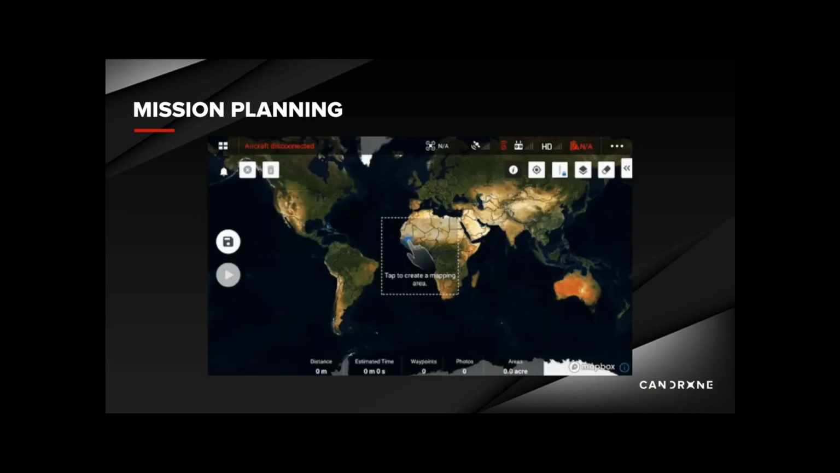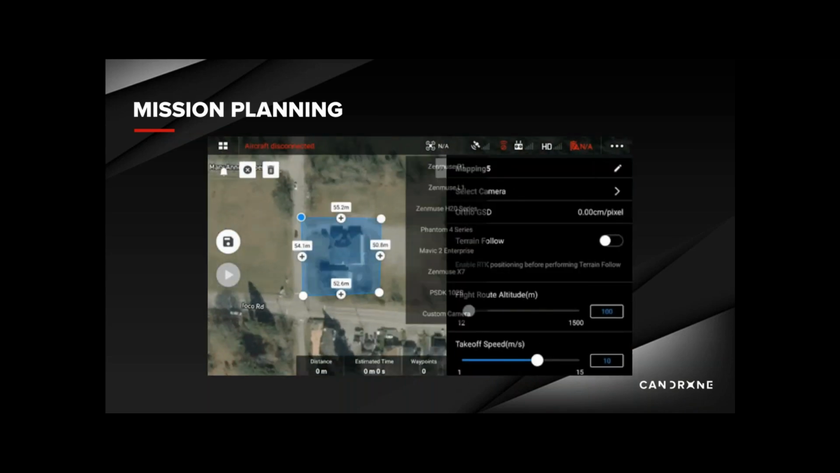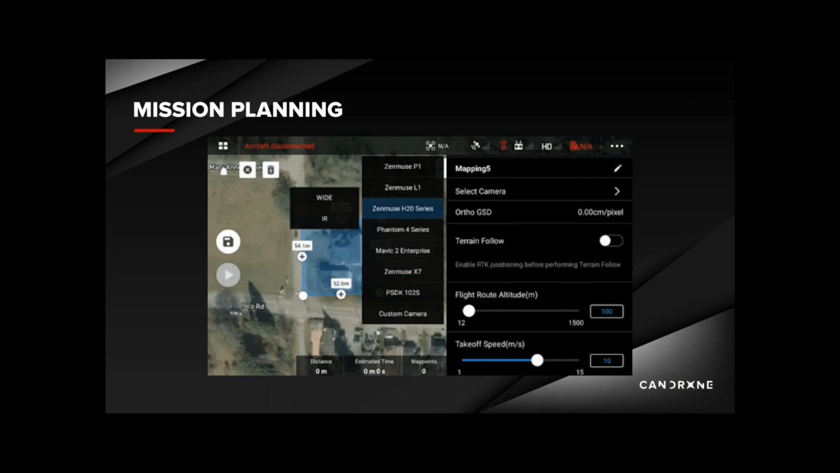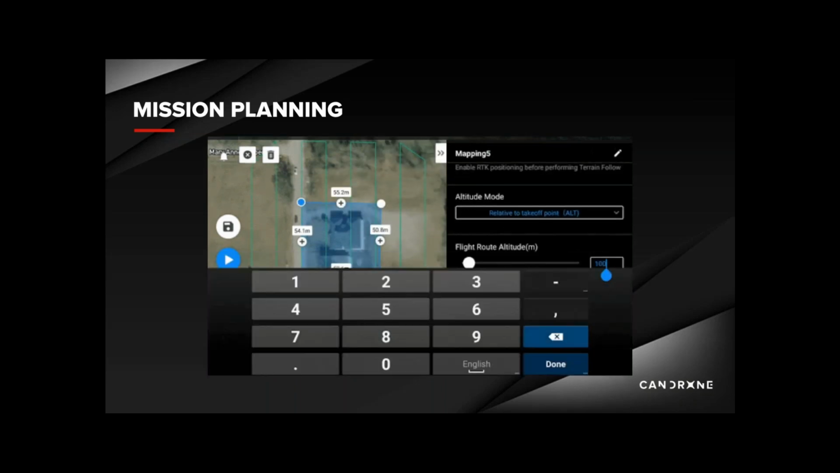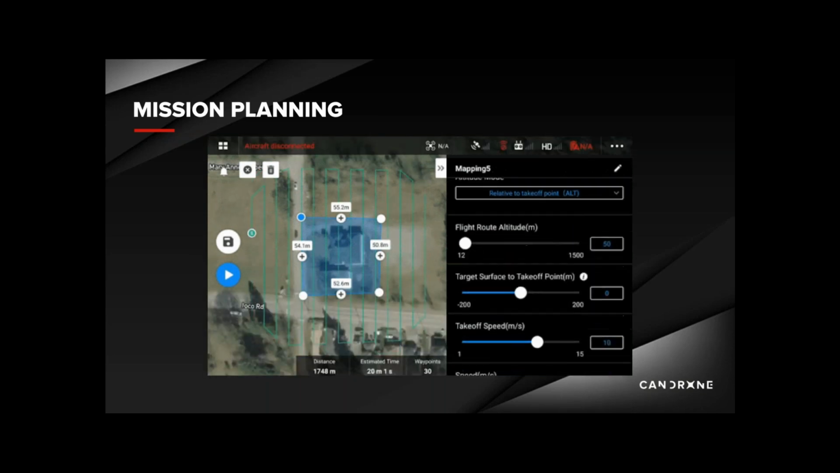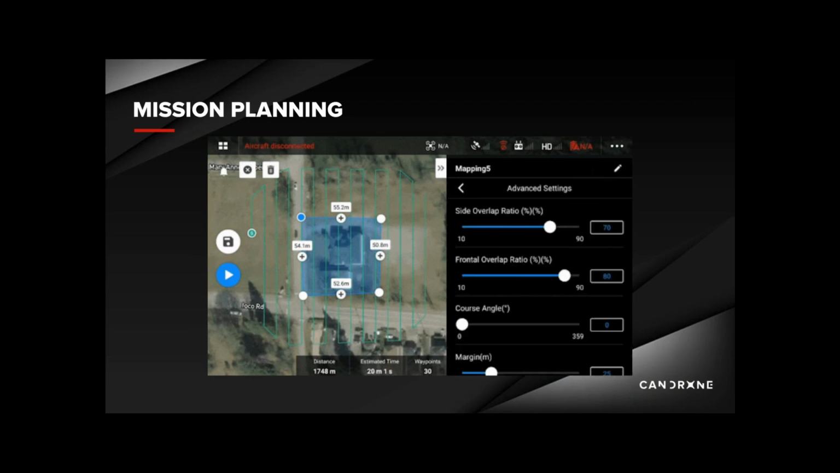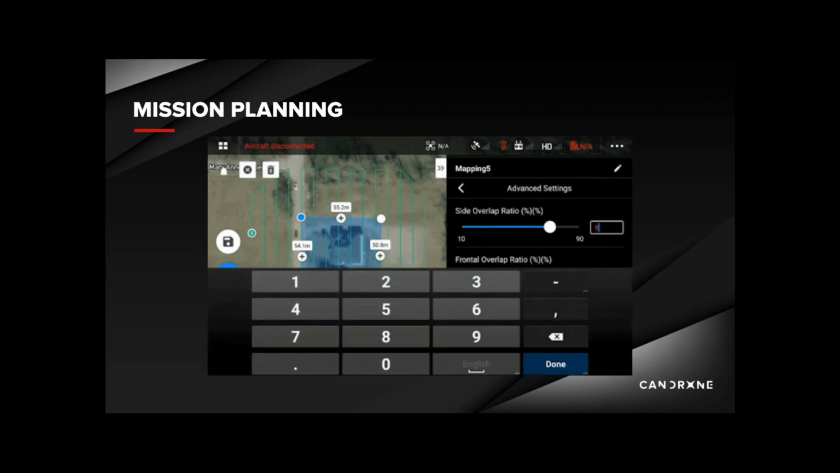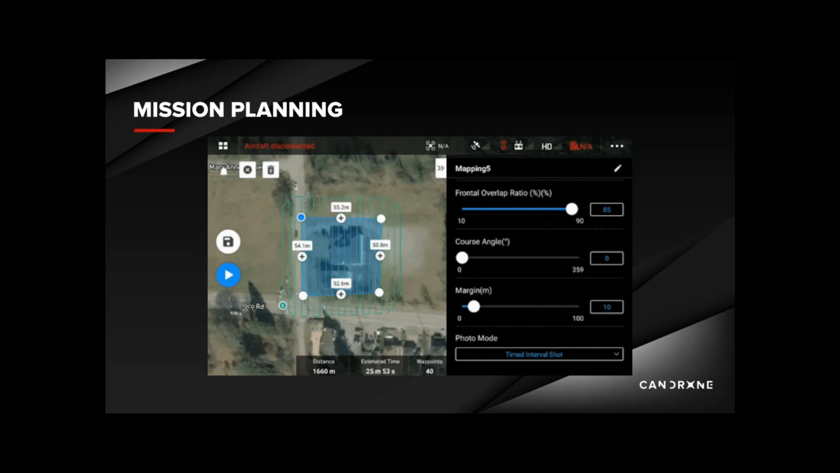As for mission planning, the DJI Pilot application makes it super simple to plan your thermal mapping missions. Some of the key parameters that we adjust are the camera type, the flight route altitude, and the overlap settings. When you select the camera type, ensure that you have selected the IR camera within the H20 sub-menu in the camera settings. For this mission, we flew at 50 meters above ground level with an overlap setting of 85% for frontal and side overlap.